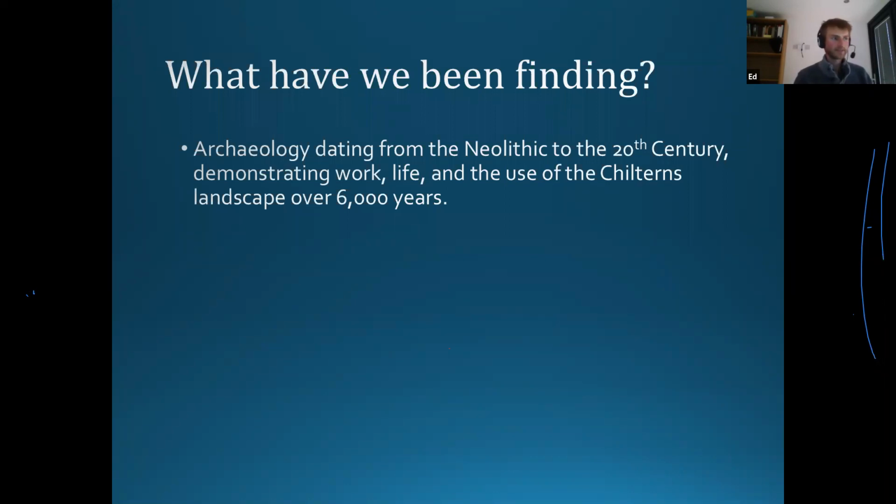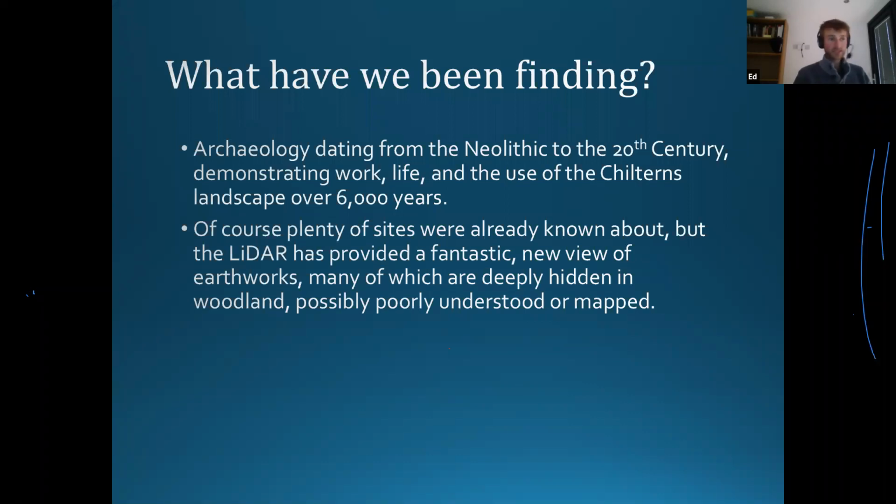Together, these are creating an amazing new picture of the work, life, use, and exploitation of the Chilterns landscape over 6,000 years. And we think this is really going to change the narrative that we can tell about the history and the archaeology of the Chilterns. Of course, there's plenty of sites that were already known, already recorded in the historic environment records, already scheduled sites, etc.